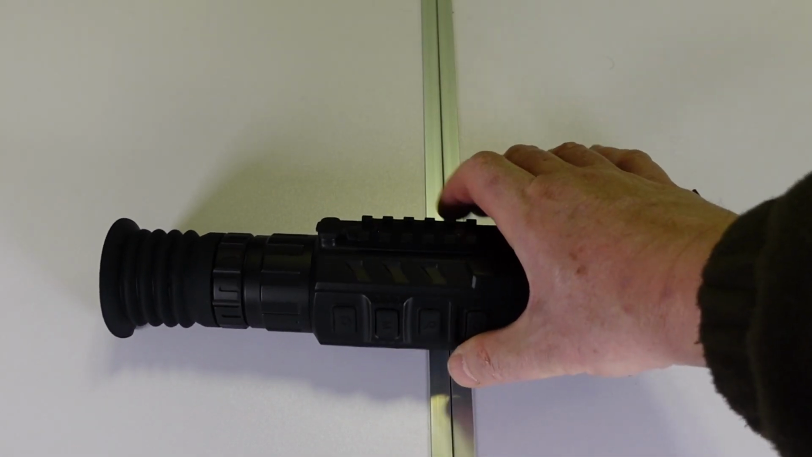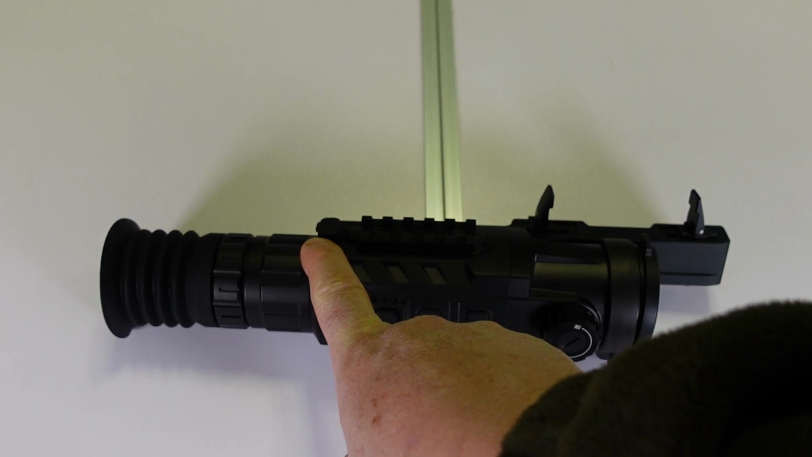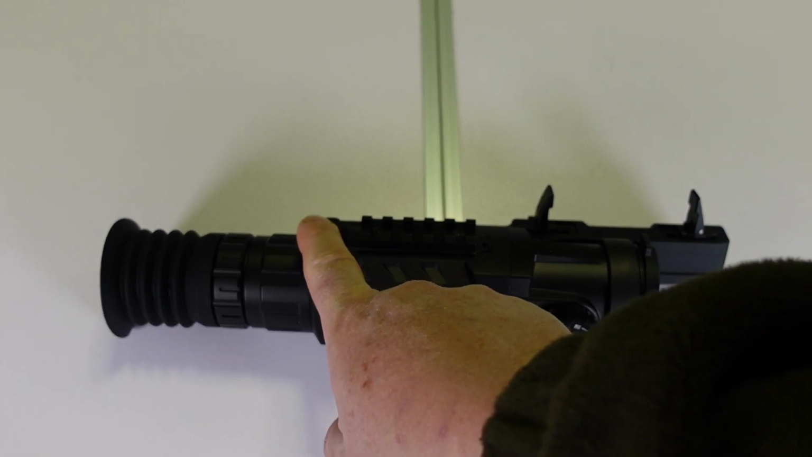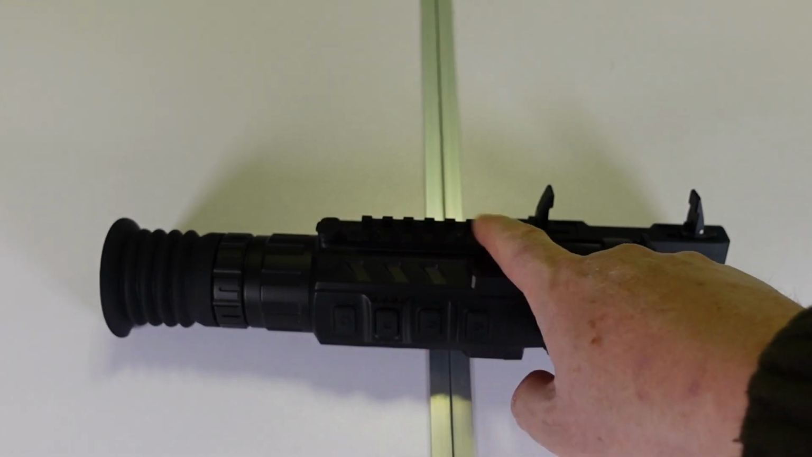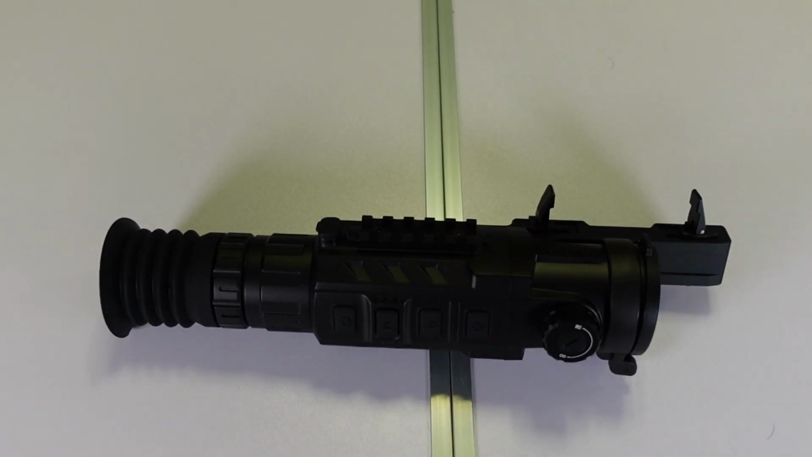Just turning to the side here, we have the USB-C socket there, and we have a Picatinny rail on here. This is actually for the laser rangefinder. That's an optional extra, and if you want to use that, it'll go out to I think it's 1,000 meters.